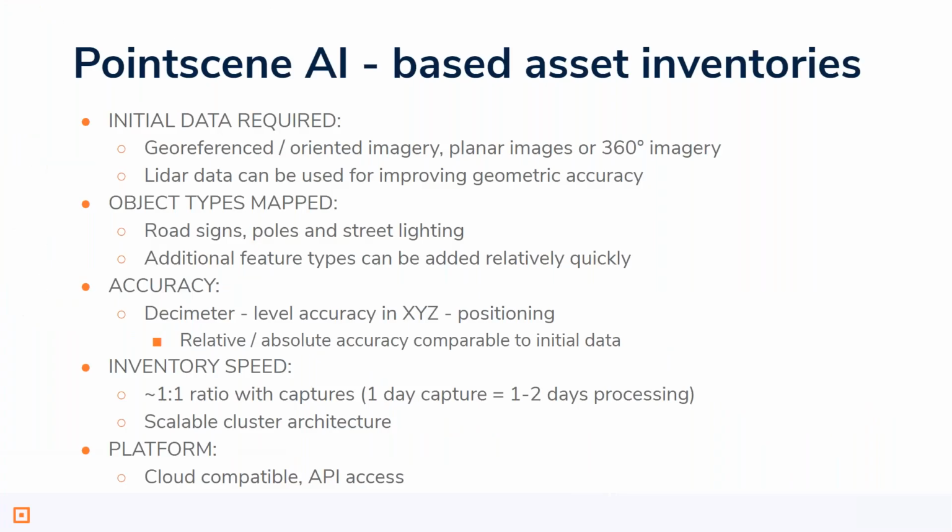So basically, as a summary, for the AI-based asset inventory that we provide, the required data for this process is georeferenced or oriented imagery. Currently, the best support is for 360 imagery, but planar images should work just as well.